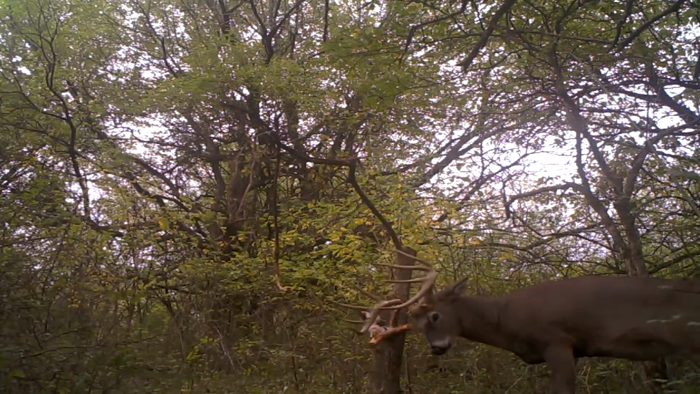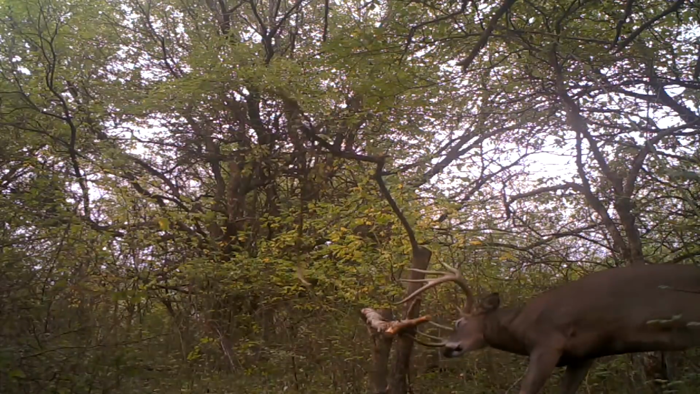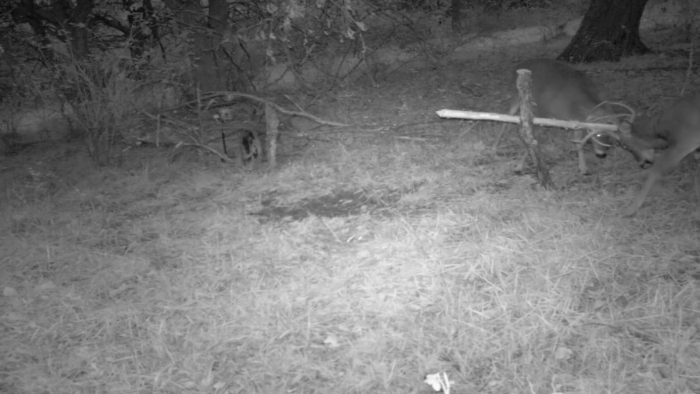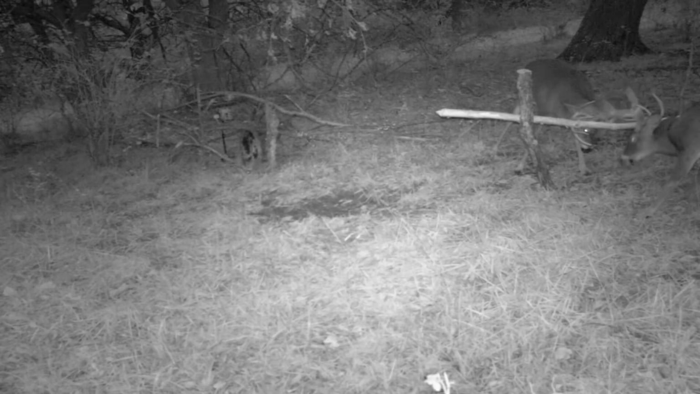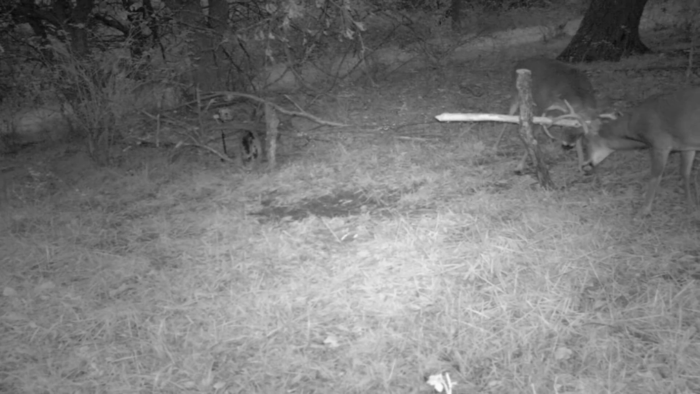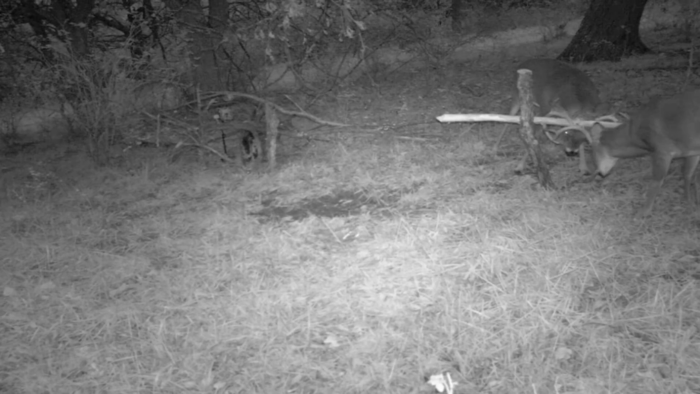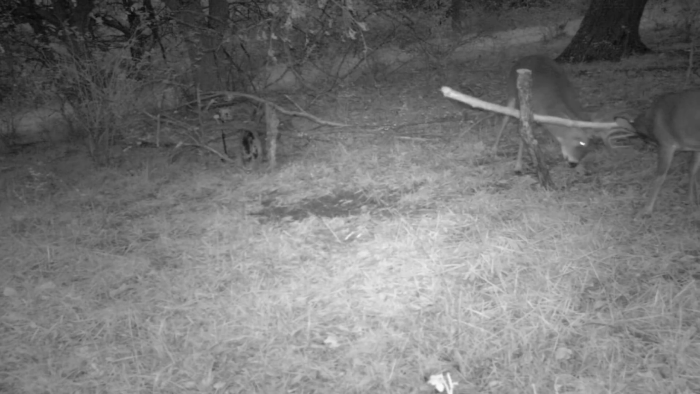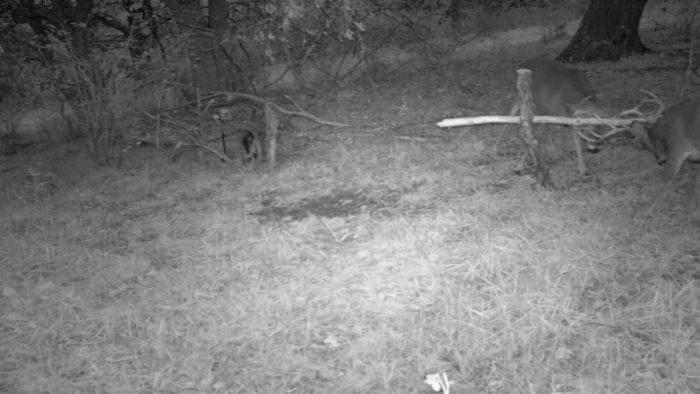And then another local buck there, another 10-pointer. He was actually fighting another buck right on the rub there. One was on one side of the rub, one on the other, and they were sparring back and forth, so that was pretty cool. But he's definitely a pretty nice buck also.